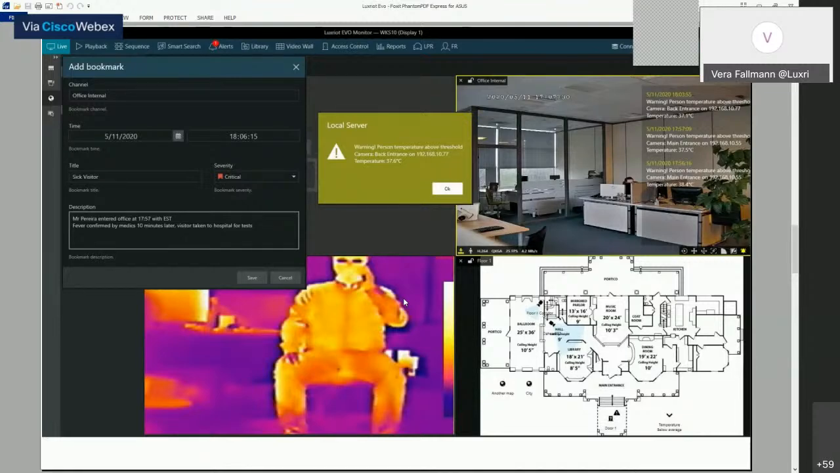As a common practice procedure, upon receiving an over threshold temperature event, operators can fill in some notes right on the spot, like you can see in the slide as a bookmark, or do it later after fulfilling priority emergency procedures.